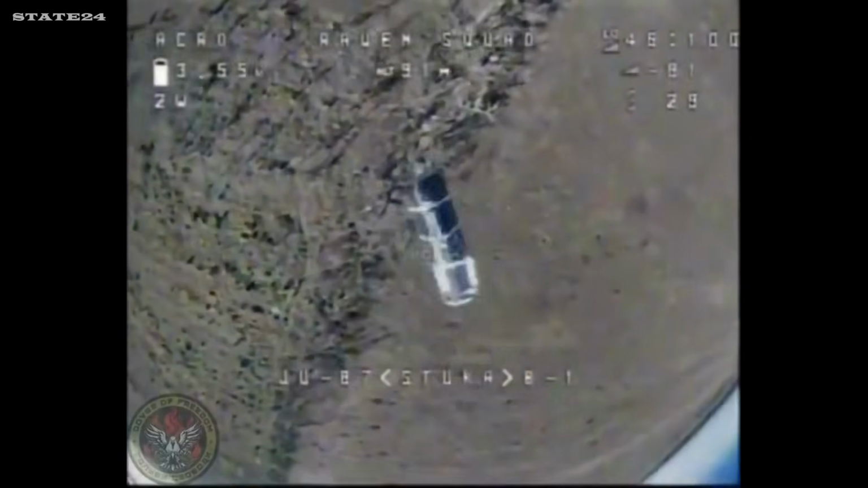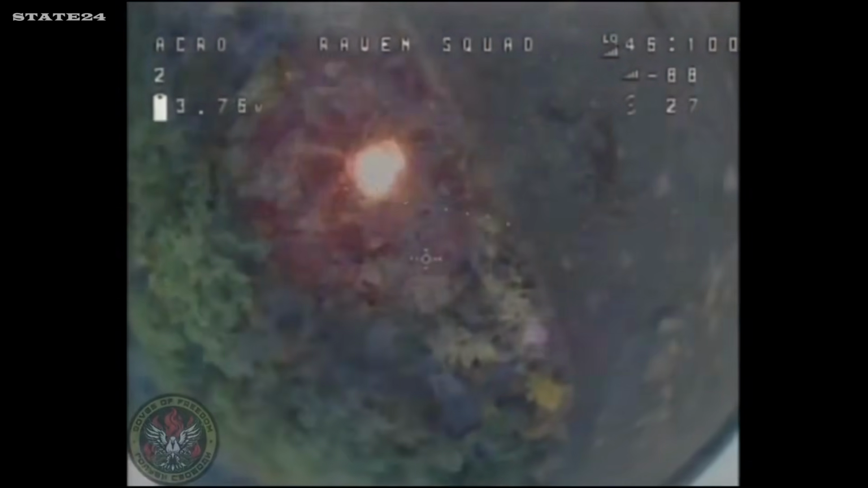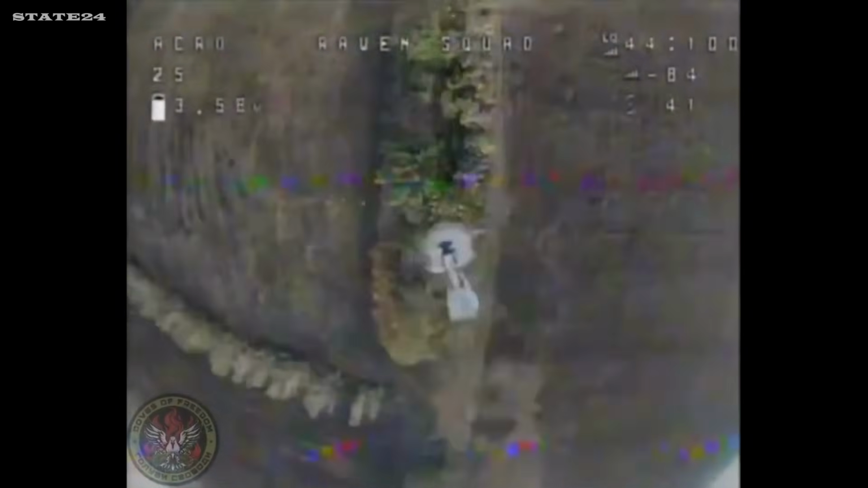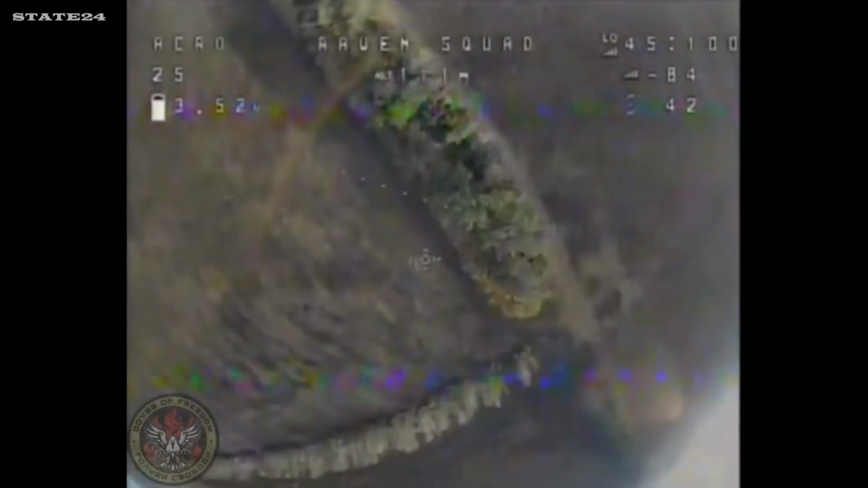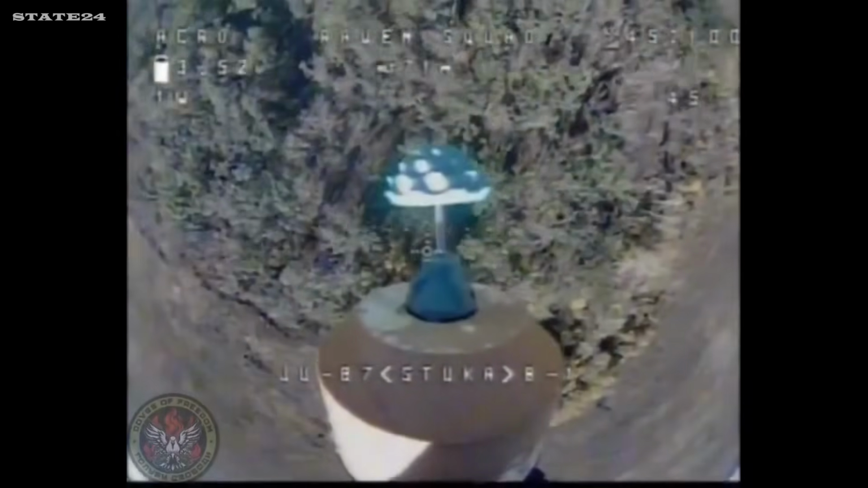Ukrainian Raven Squad drones flying over Russian positions in dense wooded terrain. Areas where a standard FPV can't navigate through the trees, so they go above and drop munitions directly down into the canopy. The forest that was supposed to provide cover becomes the target. There is no position that's out of reach.